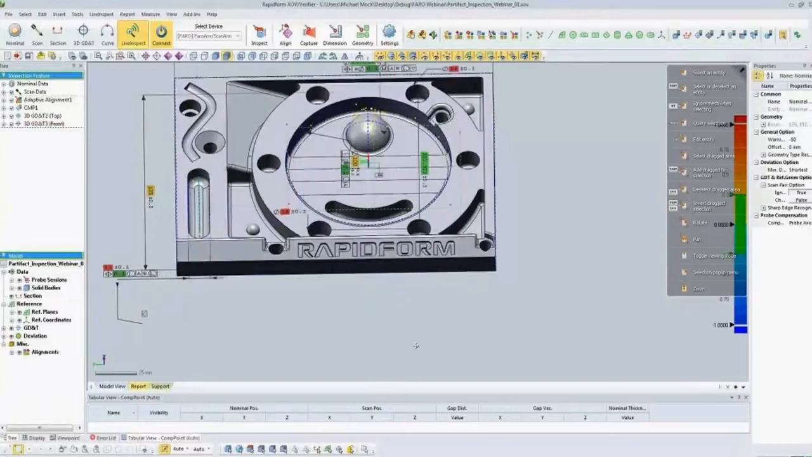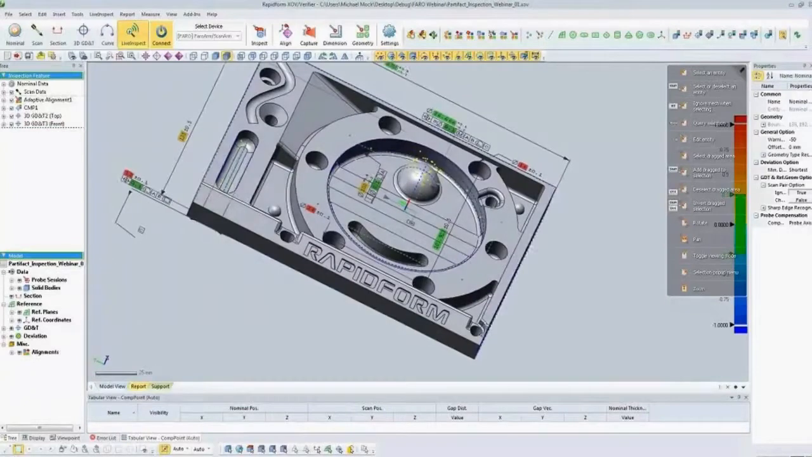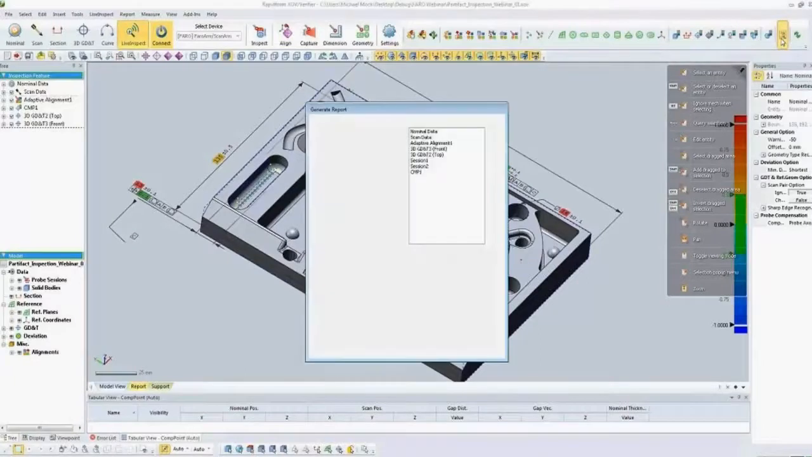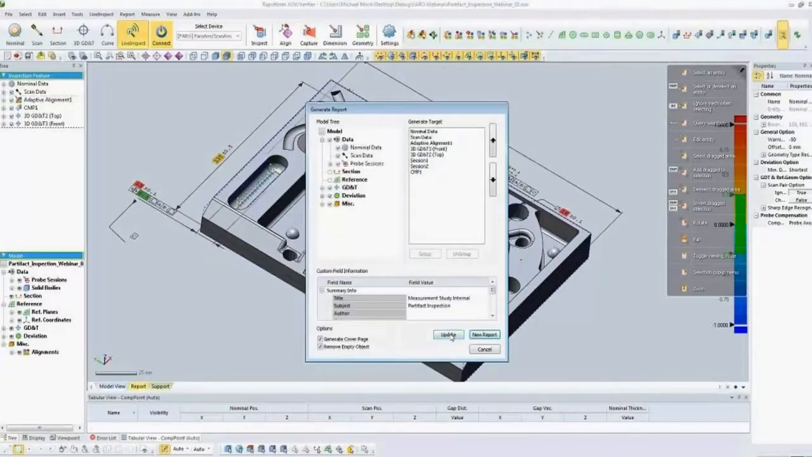So here we have our results on screen. You can see that every value has been solved and is either green for passing or red for failure, or yellow for a warning, which is over 50% of the tolerance value. Since we have this information updated now, we can generate a report with that information. Generating the report is as easy as just updating. And the report's generated automatically based on the feature tree that we have on the left.